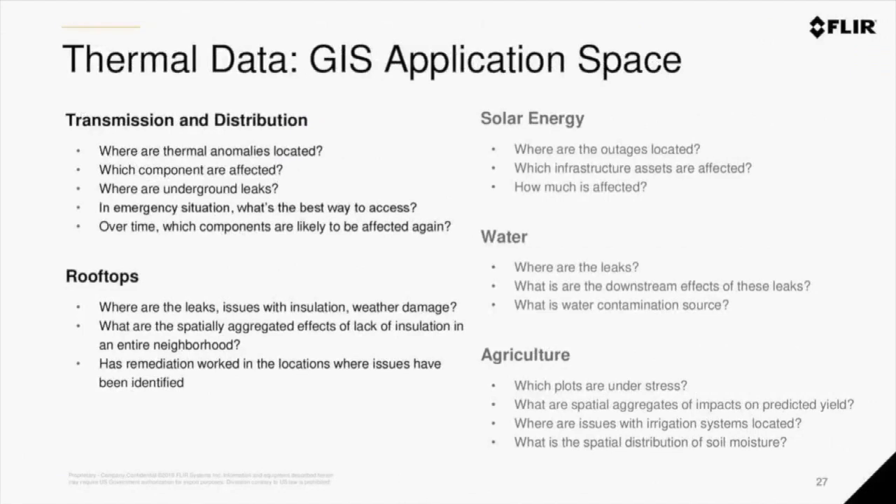Thank you, Ben. GIS is all about the kinds of questions we can answer with the help of spatially enabled data. We apply descriptive and predictive techniques to answer these questions. We can answer simple questions, like simply solving for the location of an event or a thermal anomaly, let's say. GIS is also a modeling tool that can treat thermal data as a standard input to answer more complex questions. So here we have some use cases and questions we can ask, ranging from simple to more complex, that involve deeper integration with other models.